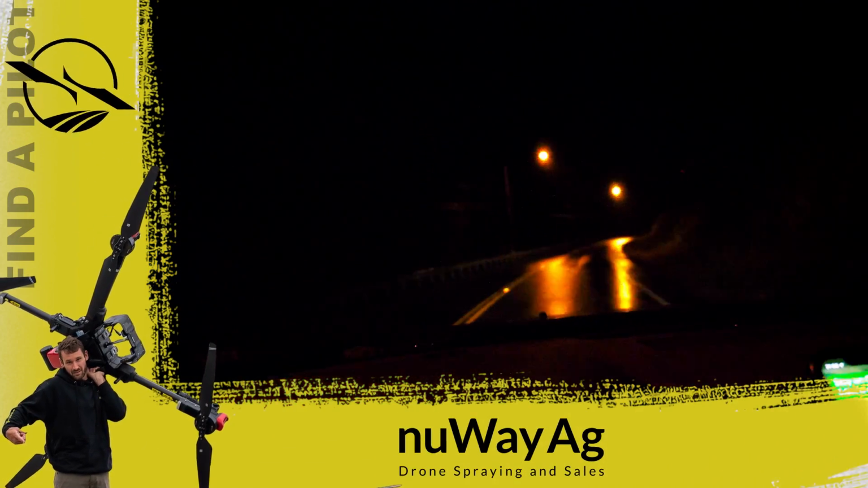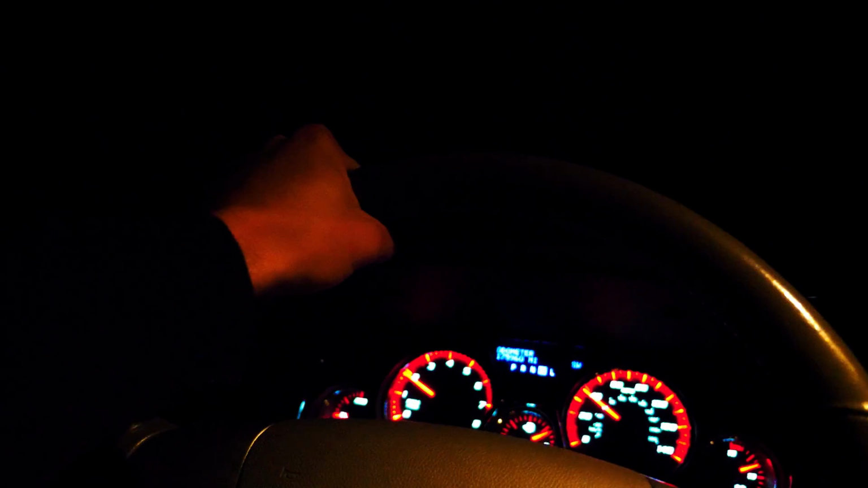I'm out on another call looking for a buck. Hunter had shot one, I understand, a couple weeks ago, still alive, and he had an opportunity to get another shot on it. So we're gonna go out and find it. It was liver shot. We gave it a couple hours here. Hopefully we'll be able to find this thing and get it recovered for this hunter.